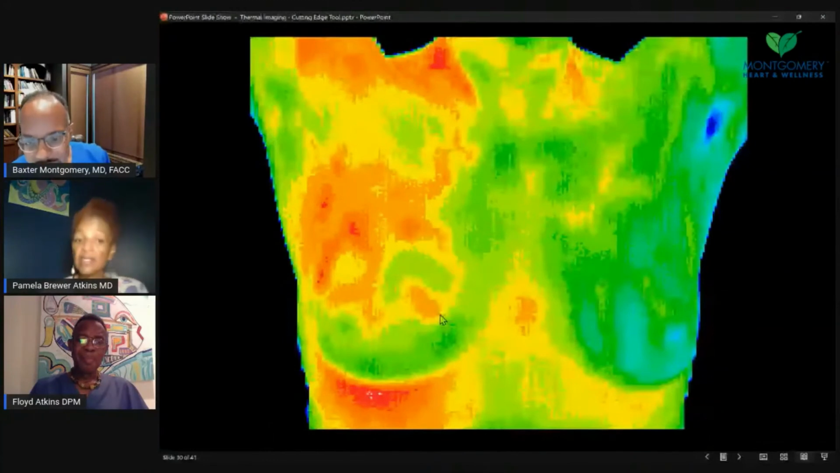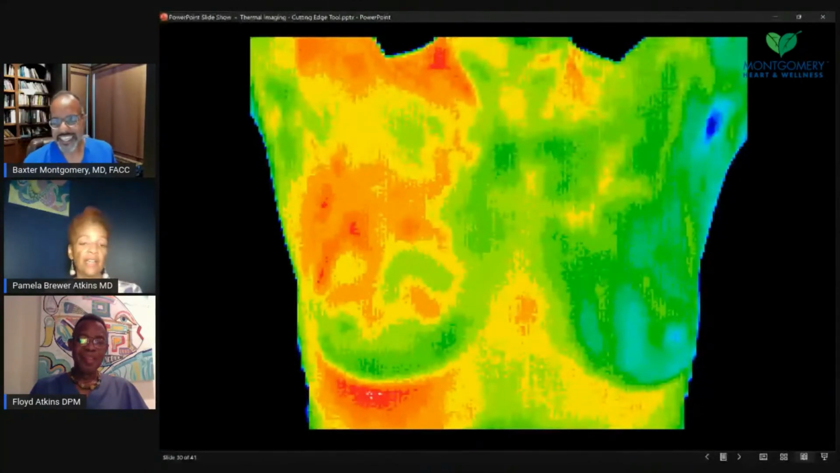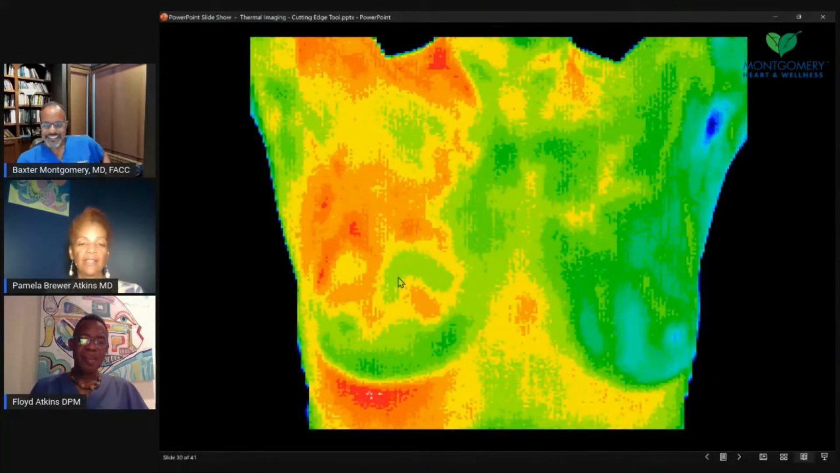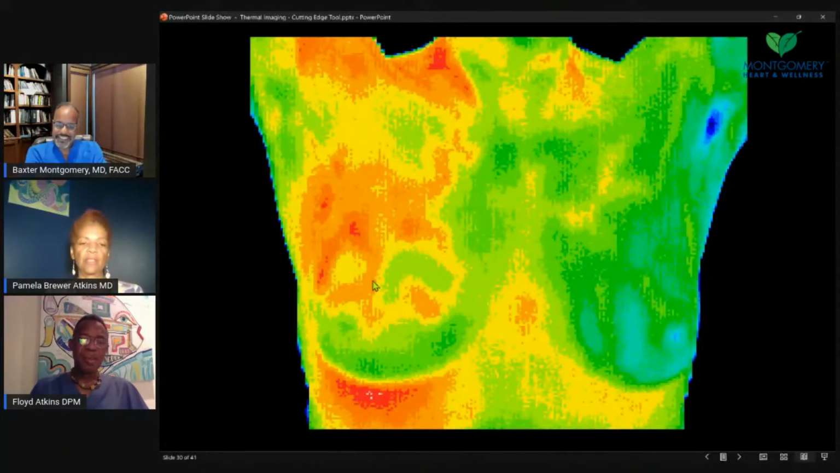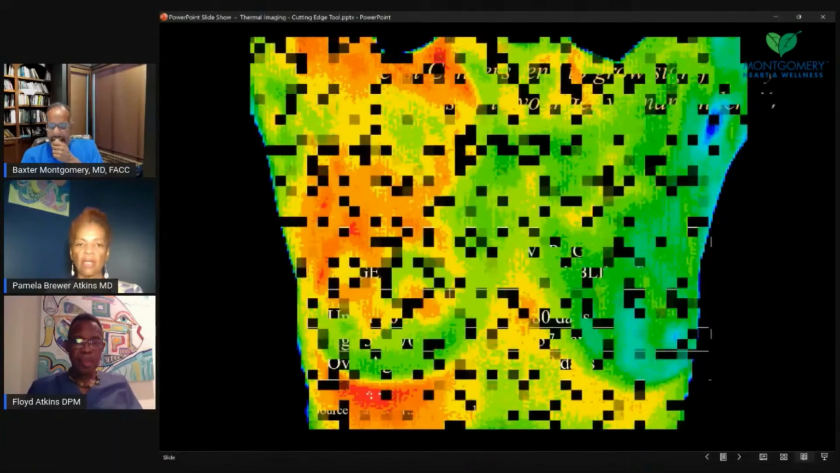So yes, the detoxification and dietary changes, removal of pesticides, eating organic, decreasing body fat, and infrared sauna and sweating, all these things can help. You're right, there's a lot we can do. And this person was suspicious for breast cancer. When you see kind of a donut and it's not as hot in the center, that's very suspicious.